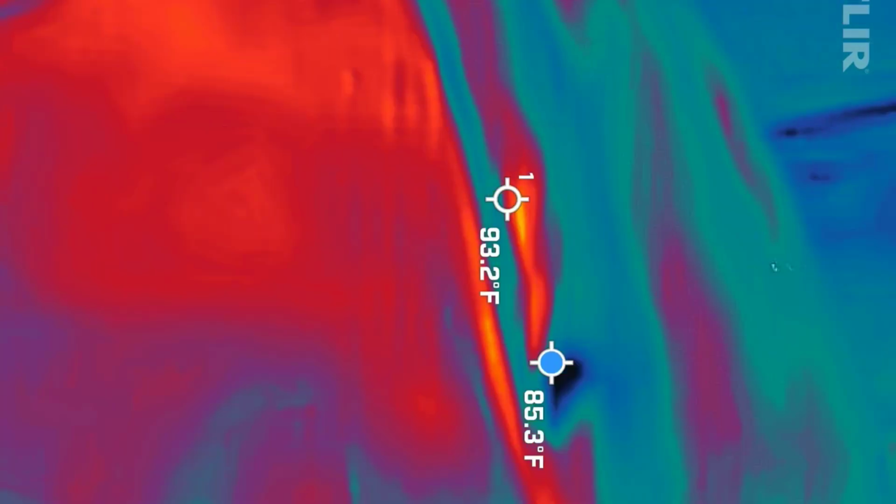There's also a blue dot bouncing around the screen. What that's doing for you is it's kind of a guide for when you get your video back, because you will get the full video back from this guy. The blue dot is showing you the coldest spot in the frame at that particular moment. So I look for 15 plus degree temperature drops when we're going through this camera for my spot checks.